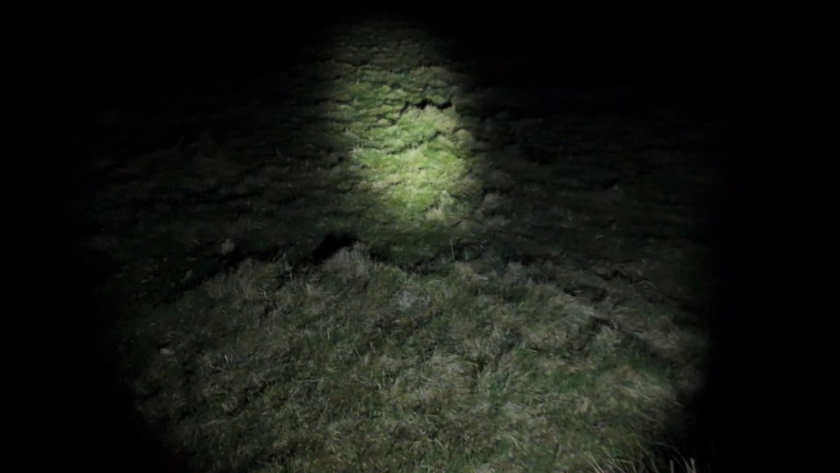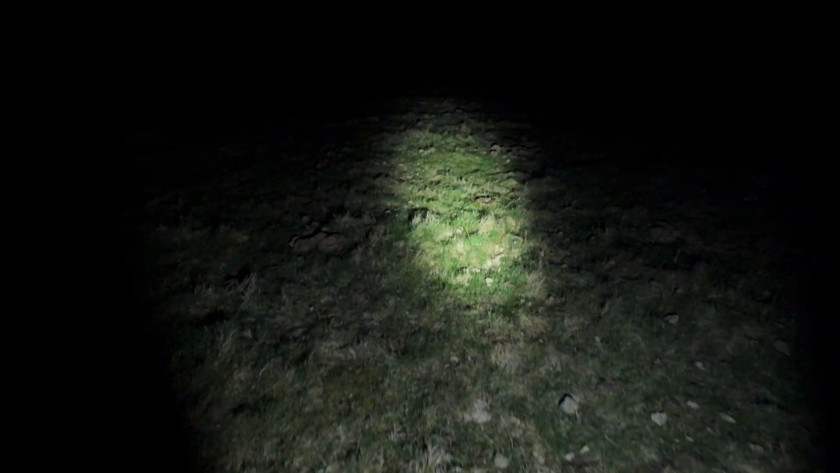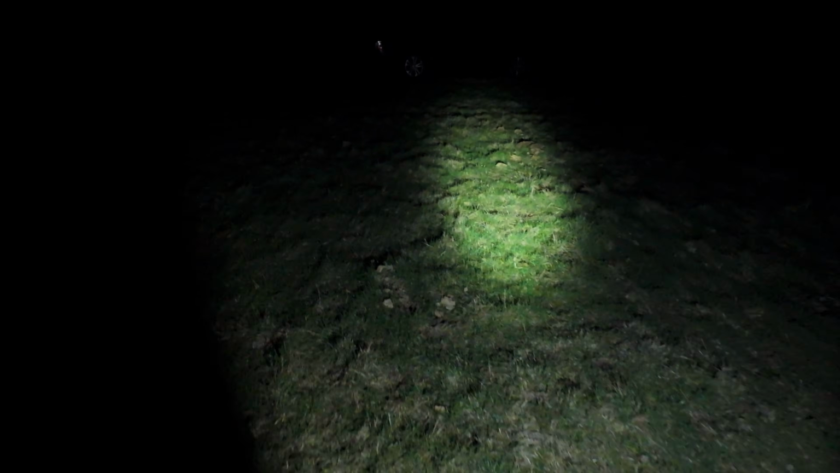It's deceiving when you're using a thermal. You think things are really close, but they're not, which is why it's so handy to have a laser rangefinder on. I didn't have the exact range, but I knew it was within 150 meters from the last time I ranged it, so I knew I could take the shot. Yeah, it's a nice walk back at the truck.